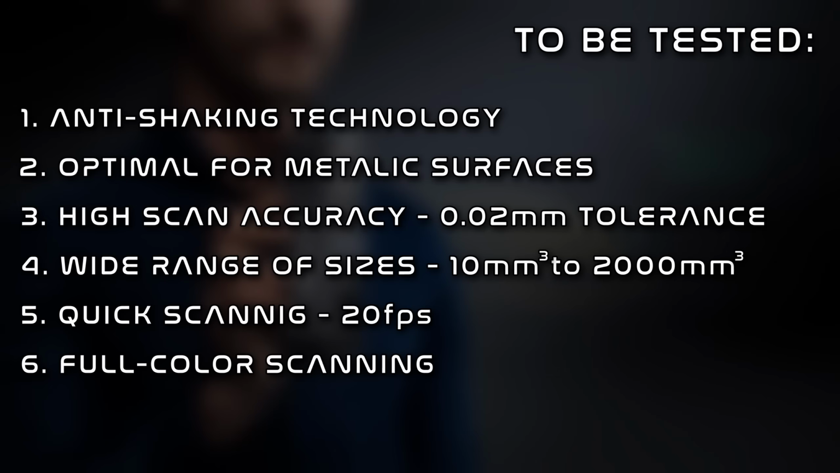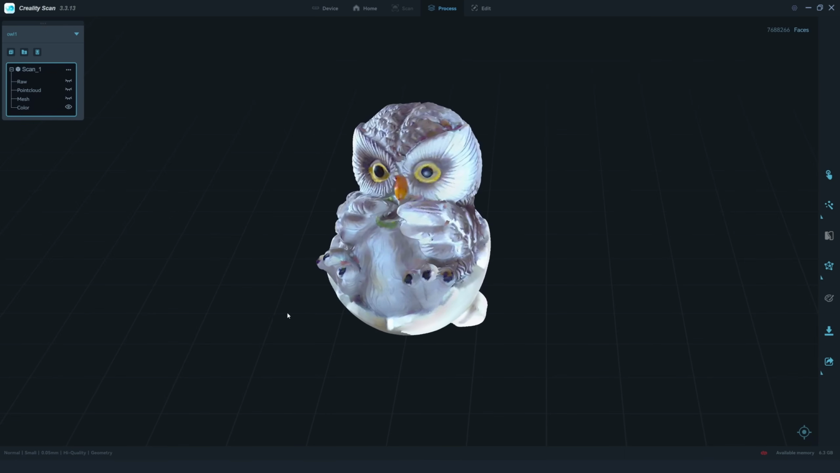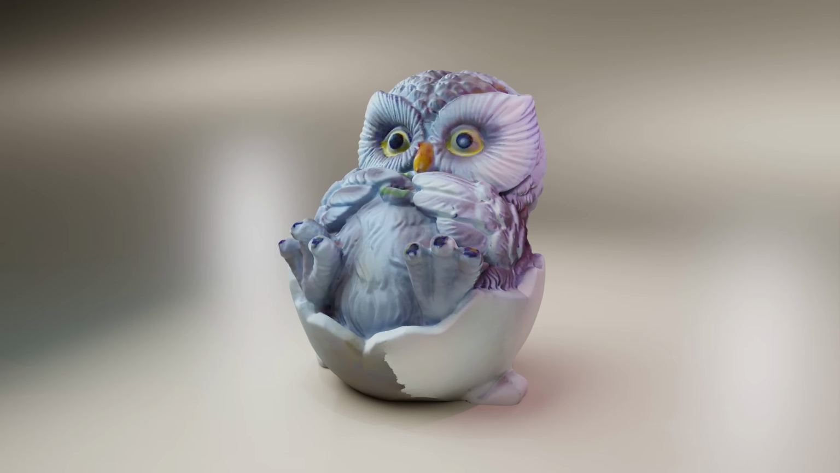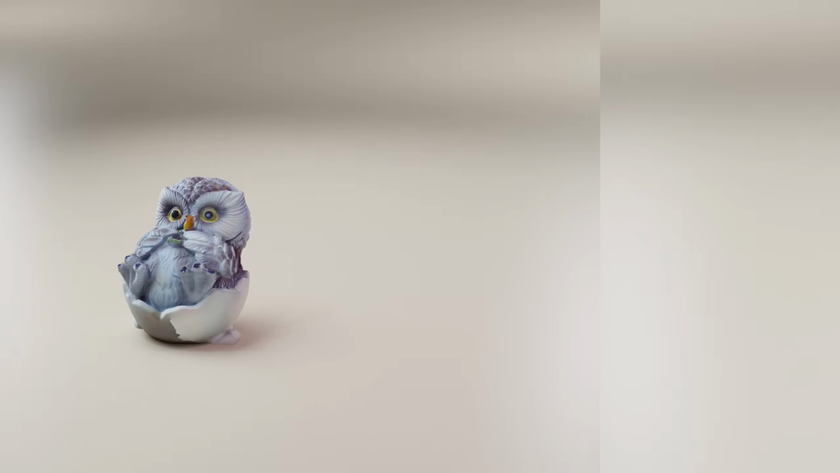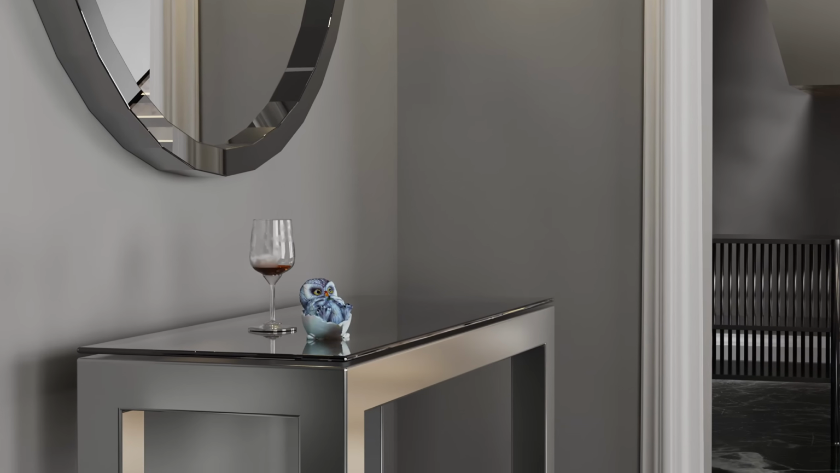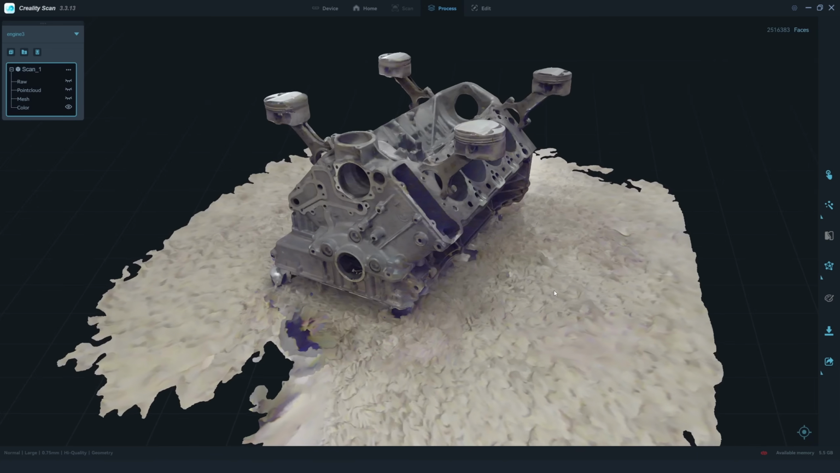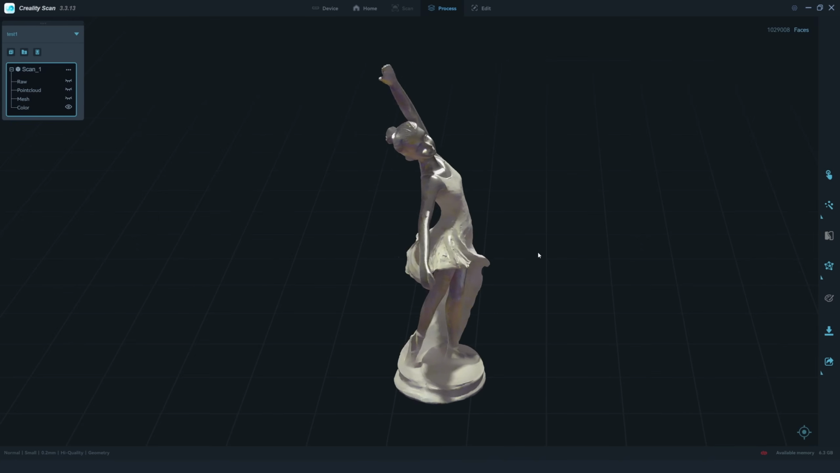The only thing I would like to have improved is the full color feature. It's great for texturing objects with just one click, but the quality isn't high enough to use it for rendering scenes. It could probably work for a background object if I were to use it for any kind of visualization. Here are a few more examples, so you can form your own opinion on that matter.